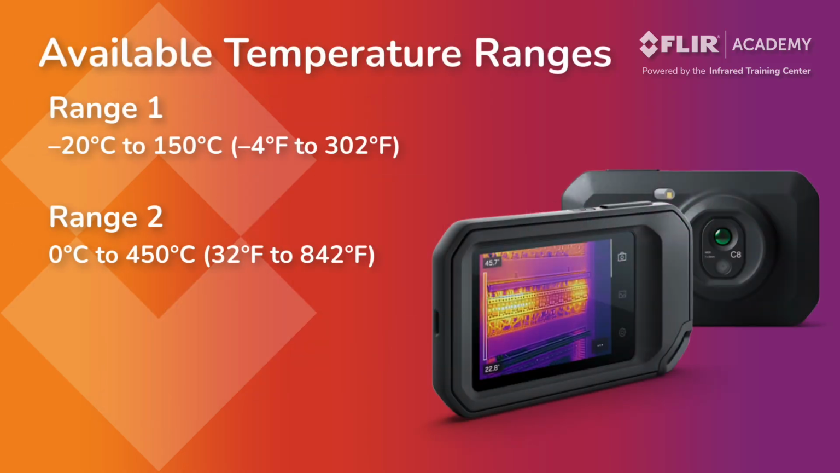The range covers an interval of temperatures that the detector can accurately measure without going into saturation. You work within a range, and when saving an image, all of the temperature data in that particular range is captured. The C8 thermal imager offers 2 temperature ranges, allowing operators to measure temperatures up to 450 degrees Celsius.